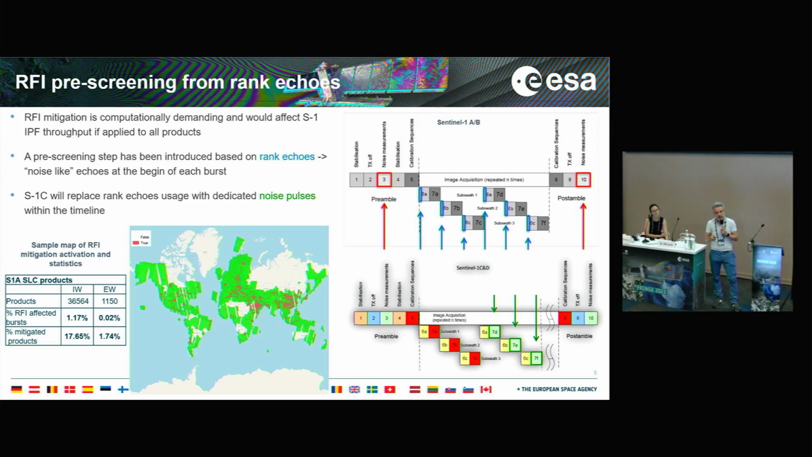This pre-screening is based on the so-called rank echoes, which are basically all the first rank echoes at the beginning of each burst. They are signal-free, so RFIs are easily detected there because they compete with a very low thermal noise level. And they are small, so it is easy and fast to identify RFI there. If we find an RFI in one of these rank echoes, we activate the RFI mitigation for the full product.